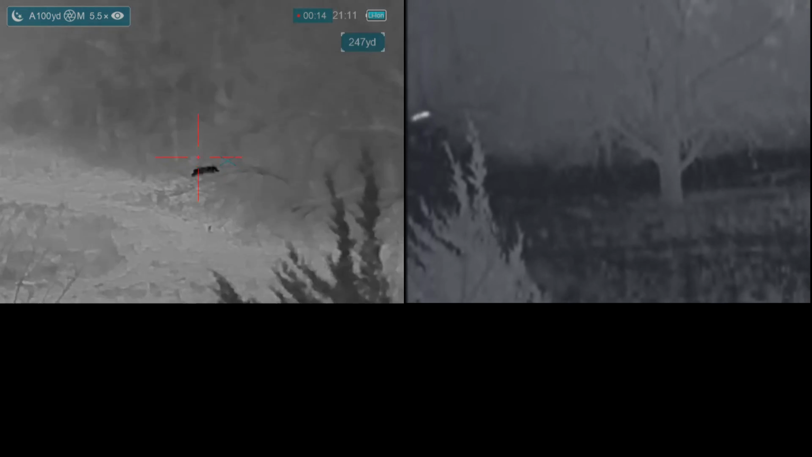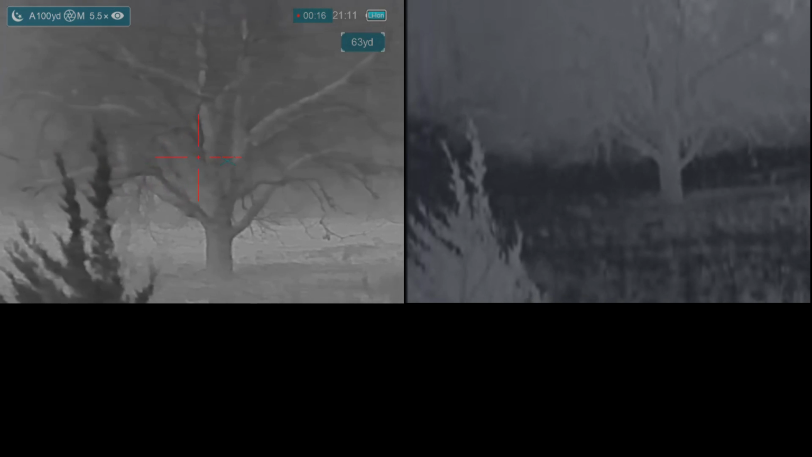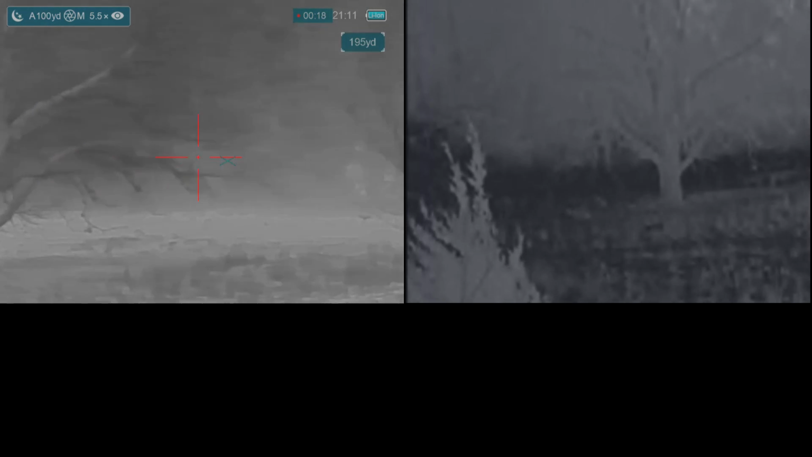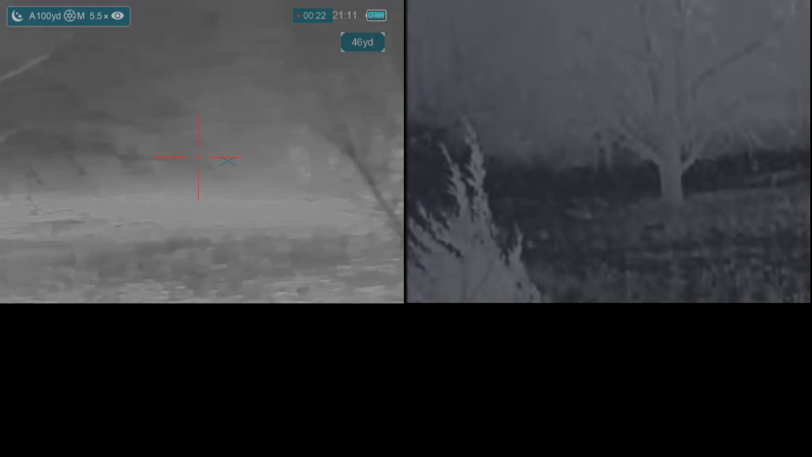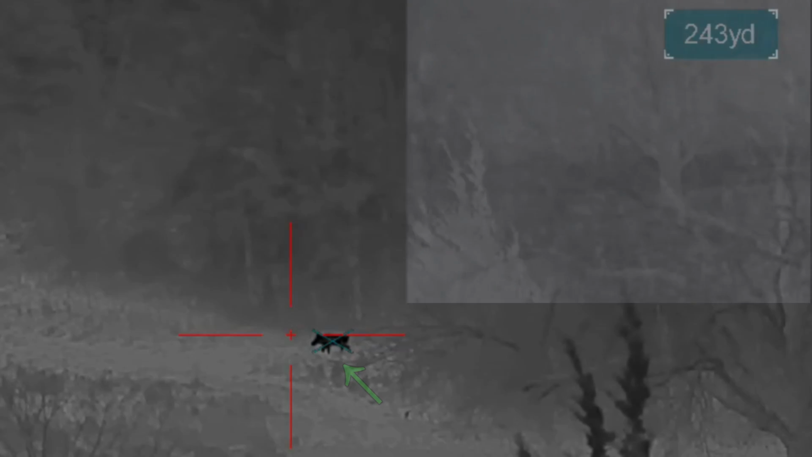Sounds like a nice solid hit, but he runs into the woods. Second shot does not connect. I'm way behind on that shot. And I don't see the hog emerge, so I'm going to have to look for it later.